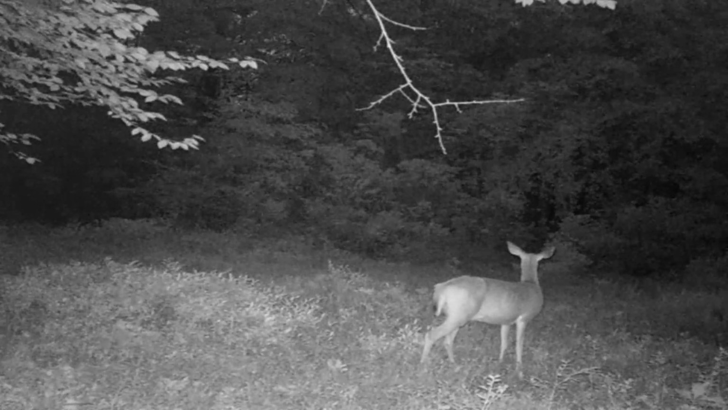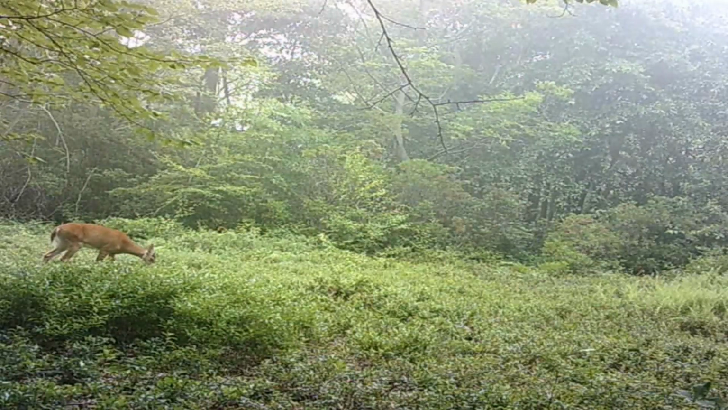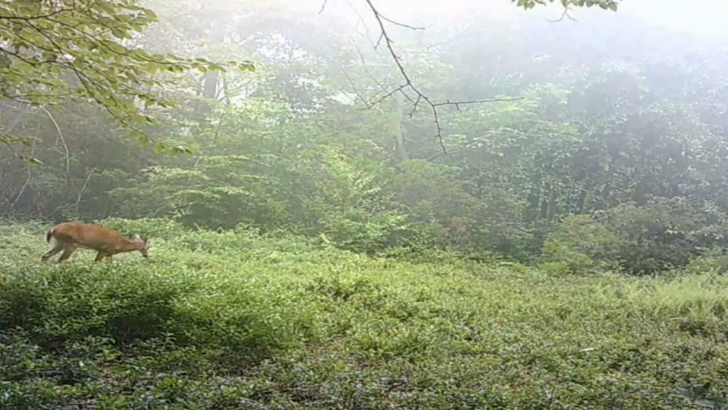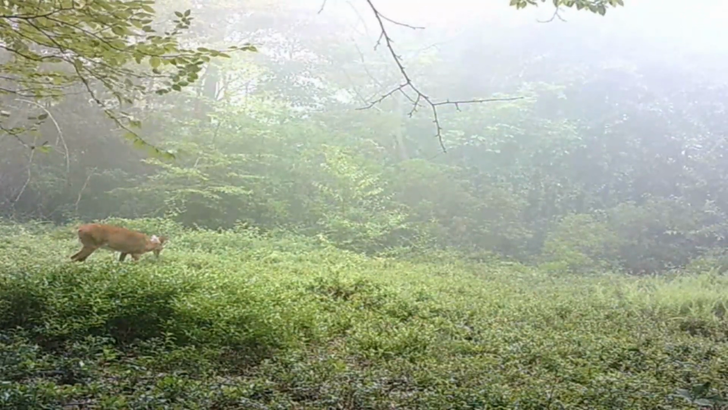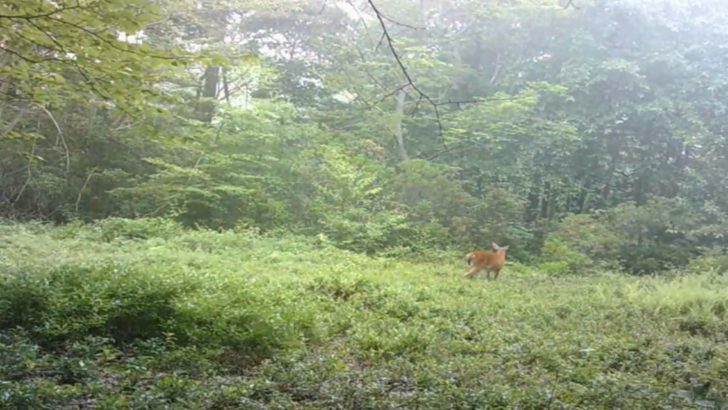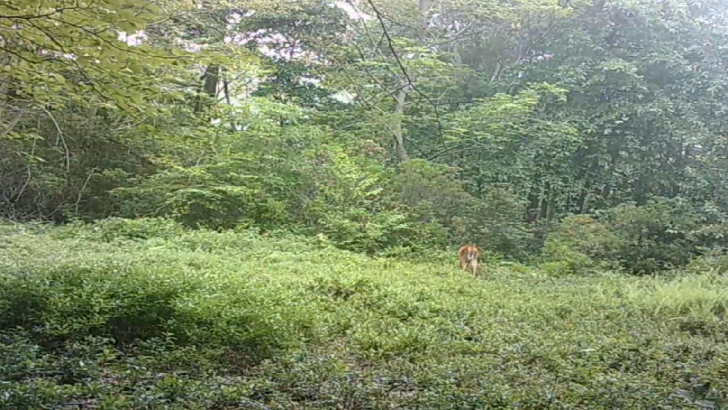Another doe in there feeding a little bit. I'm walking through either at daylight or right at dusk. Another little buck in there feeding. And this happens to be one of the cameras that don't have the time and date on it, so I really don't know how early this video is.